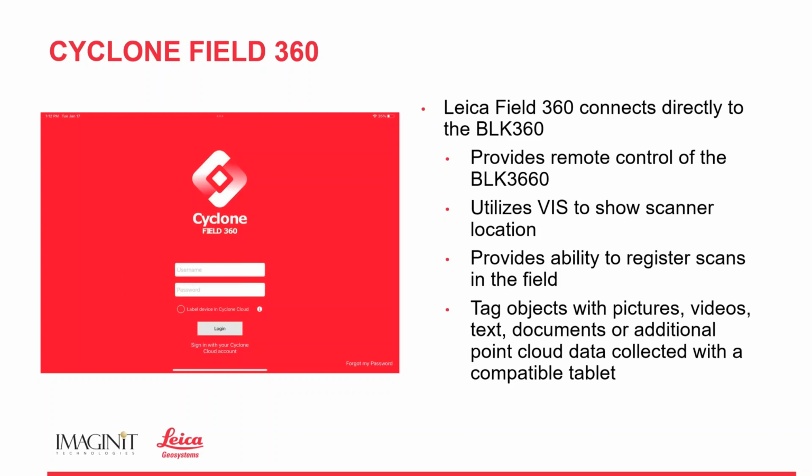Maybe there's an area where you don't want to put your scanner because it's very dirty, but you really want to have something there to fill in the point cloud. We can use our iPad and just scan it to fill in that data, and it will be registered to the other point cloud data. Very beneficial.